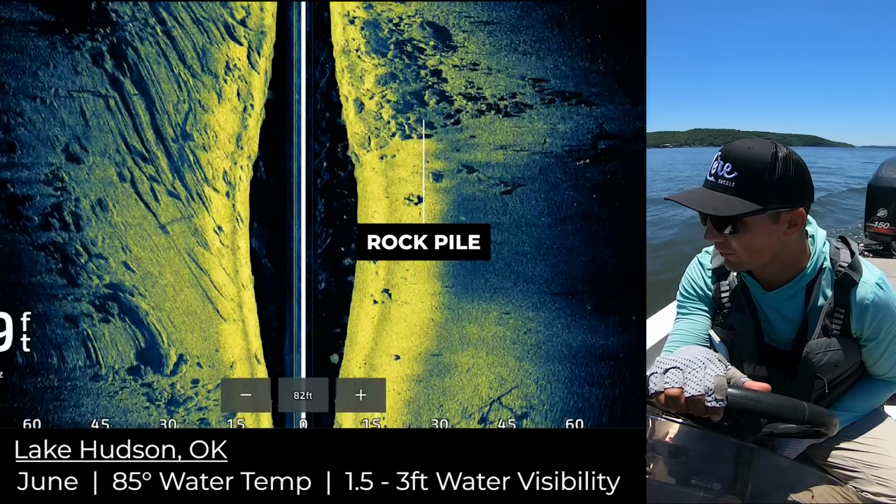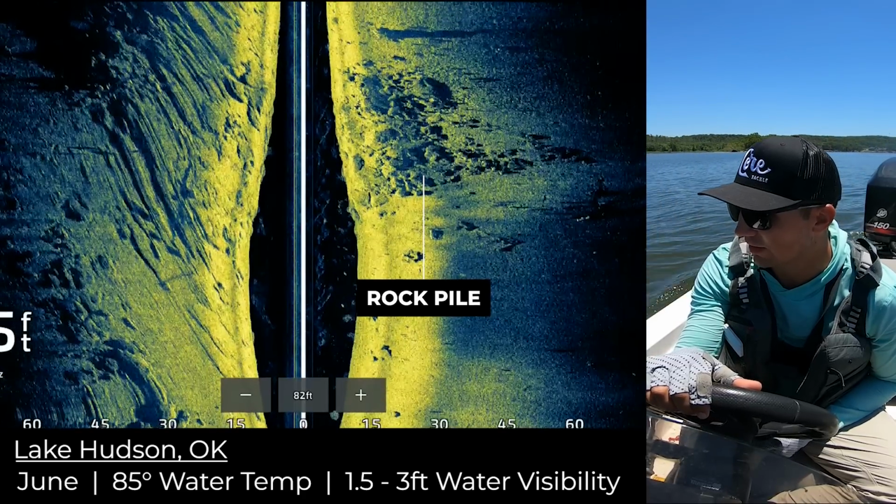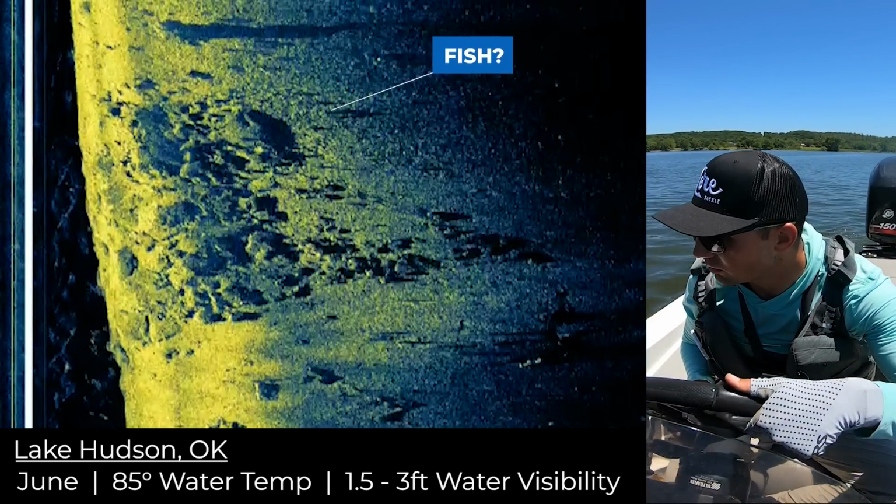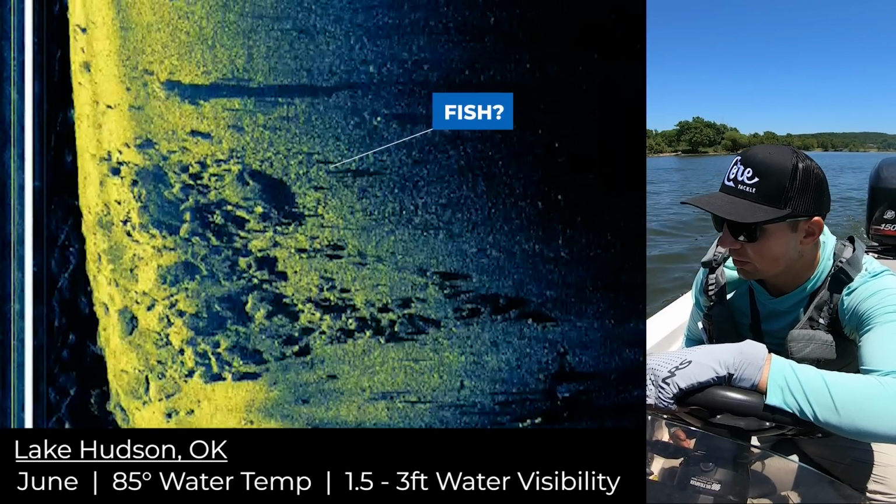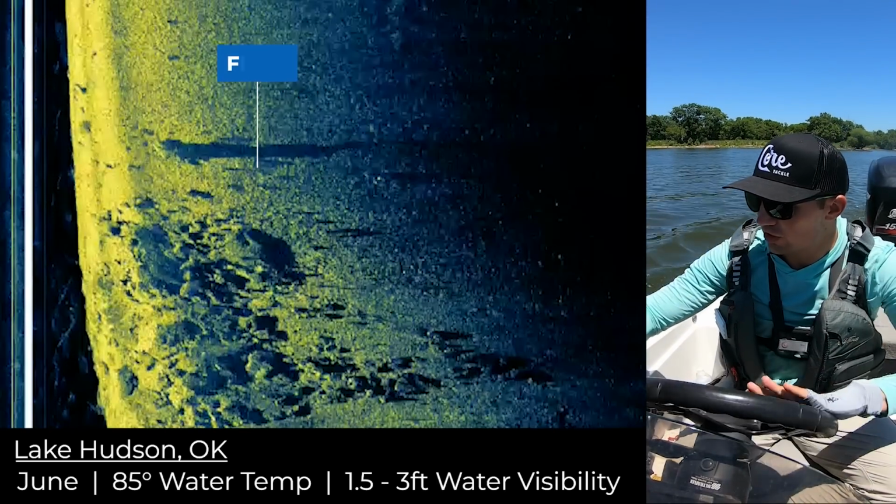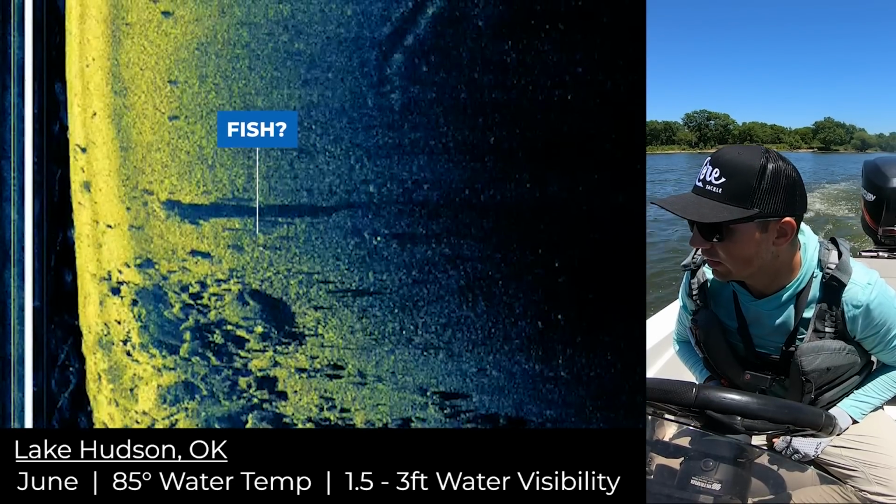But I'm gonna graph through these rocks because you can see a ton of rock down there, and I'm gonna see if we can see a few fish potentially. I don't see any right off the bat, maybe a couple. I'll try to point them out. There might be a few right in here that could be fish, and there's a few more right there that actually could be fish. It just popped up on the screen.